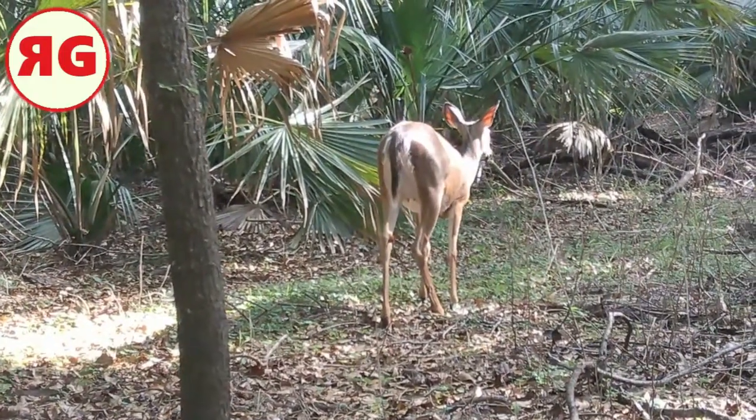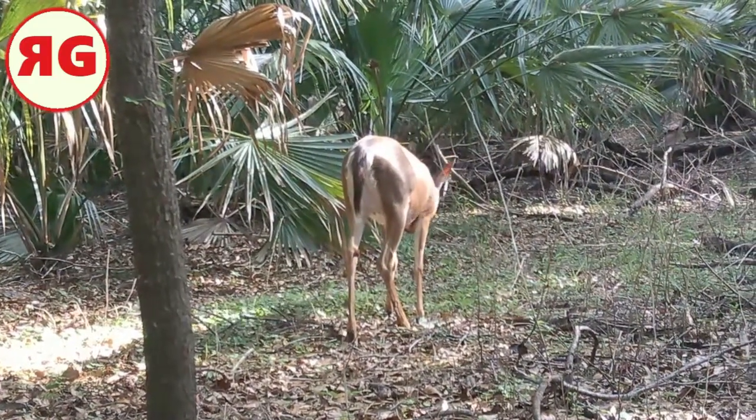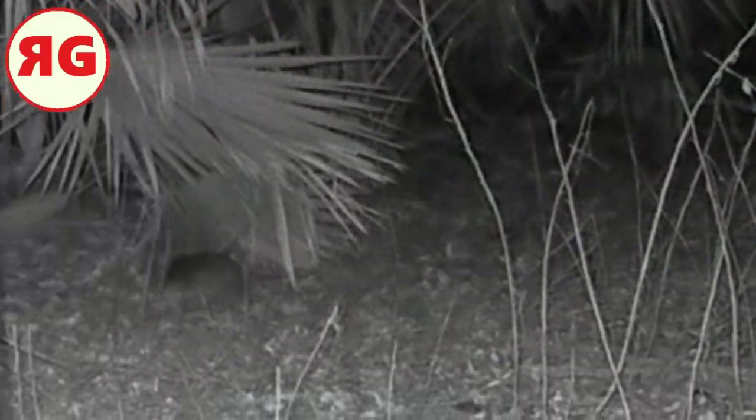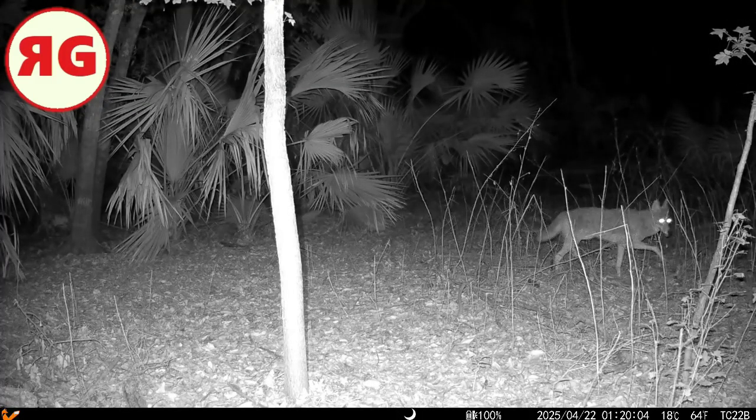It's pretty straightforward. Here we have an armadillo walking. Took me a couple seconds and I looked at it and said, what the hell is that? And I said, oh, it's an armadillo. Just kind of cruised through. Man, he was in a hurry to go somewhere. Had to slow him down. Here's a coyote. I slowed this guy down a lot just so we could see it.